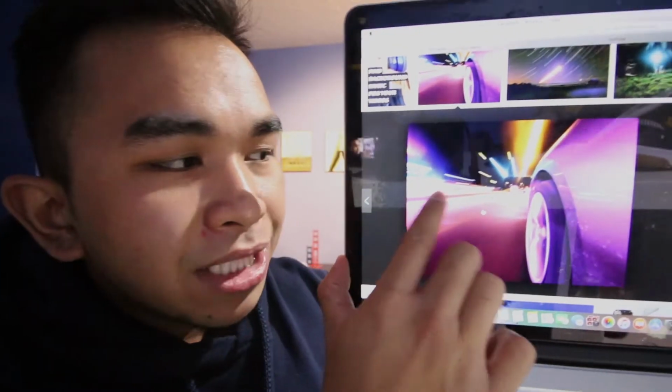Hopefully it turns out really well, and I'm hoping to get like the light streak like that. So hopefully I get that effect. If I don't get that type of effect while I'm driving, that means that I'm gonna have to play around with the setting, and that means I have to shoot that in the next video that I'm gonna do. But today I'm just gonna shoot with just the default settings.